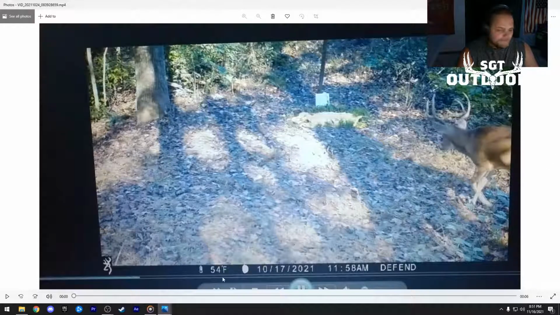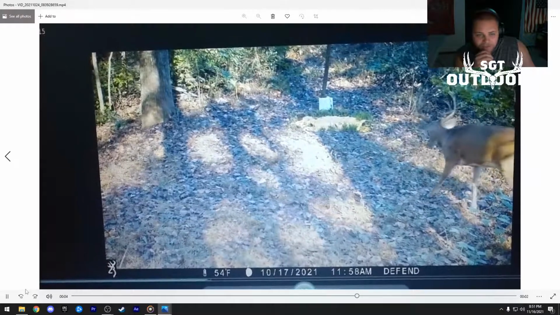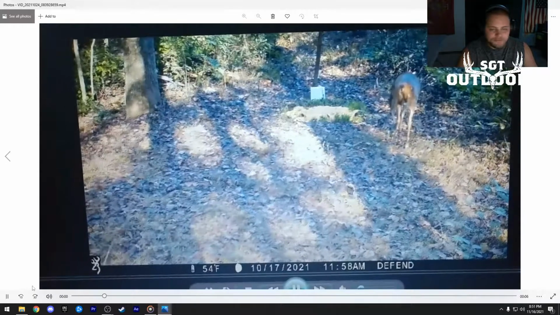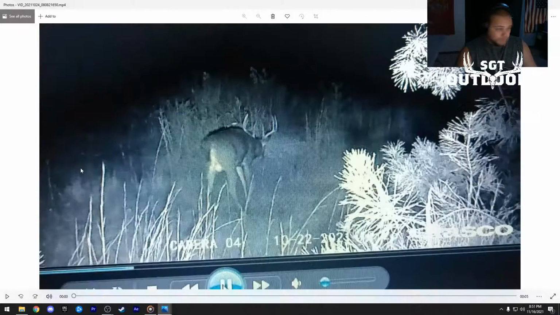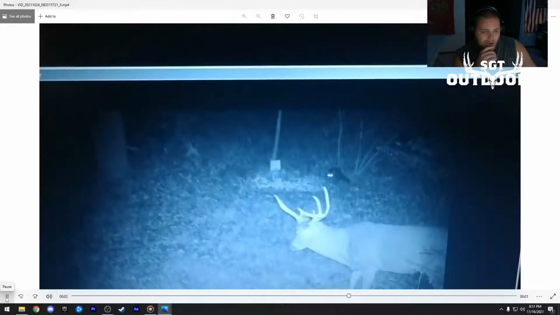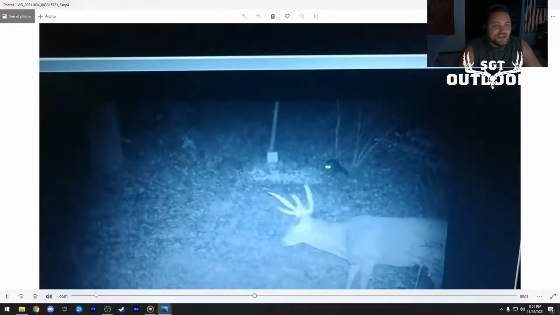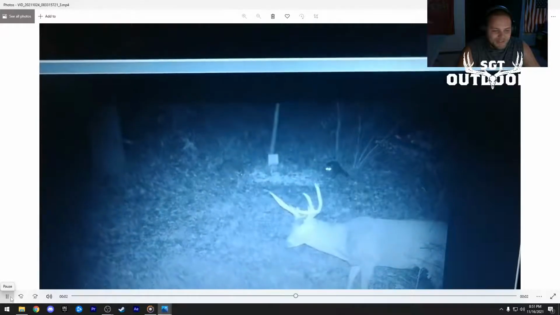So what do we got here? That is a stud buck, man. He is so tall. What a good looking buck. Oh, we're skipping so much. We got videos here. Oh, wow. That is just a straight main beam. He was like, G2 what? I'm not worried about no G2s. What a crazy looking buck.